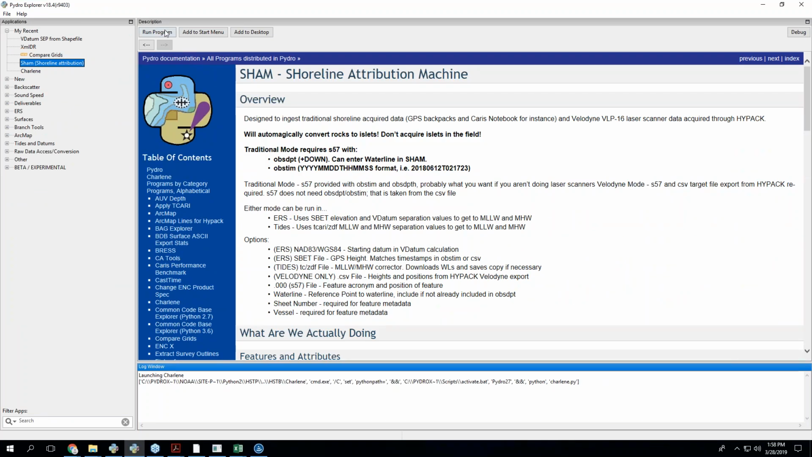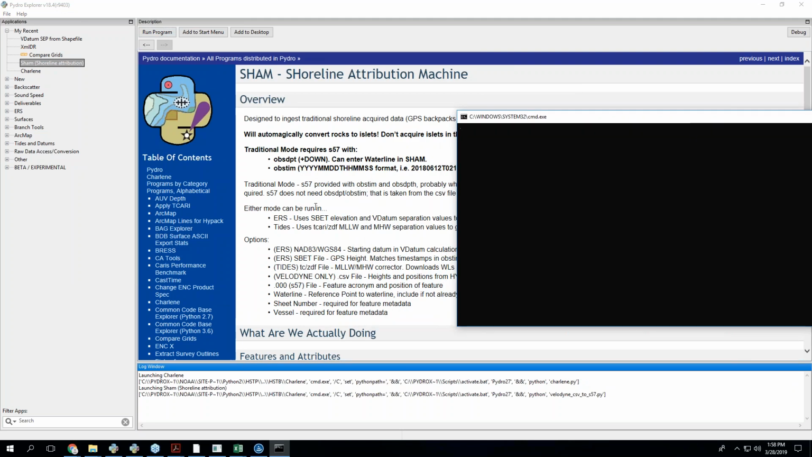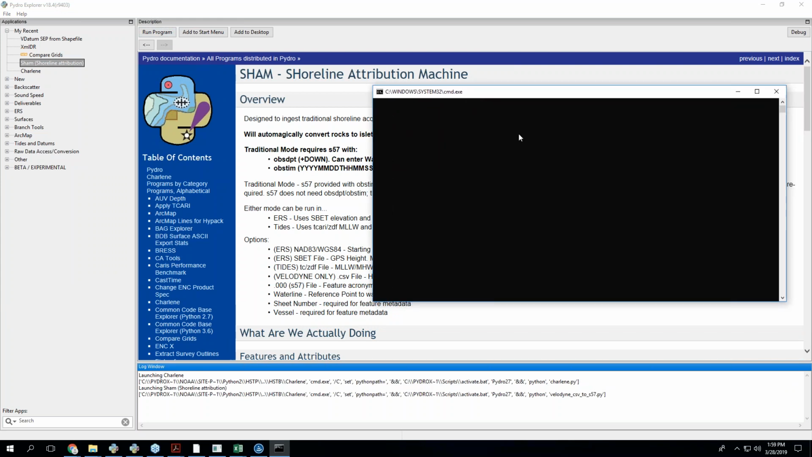It just takes in a 000 with observed depth and observed time, assuming you're doing like a tides thing, and then does all of the waterline calculations and spits out a fully processed S57 file.